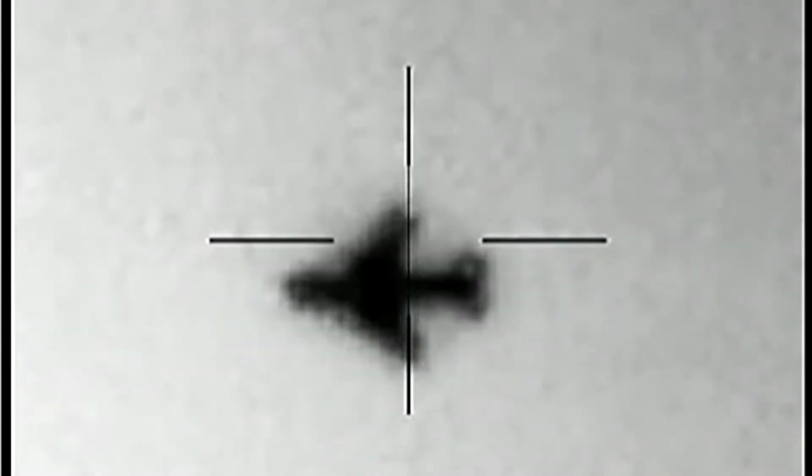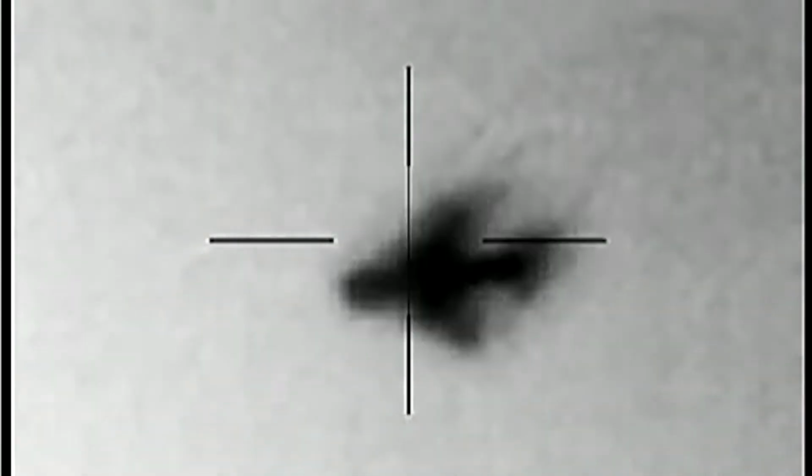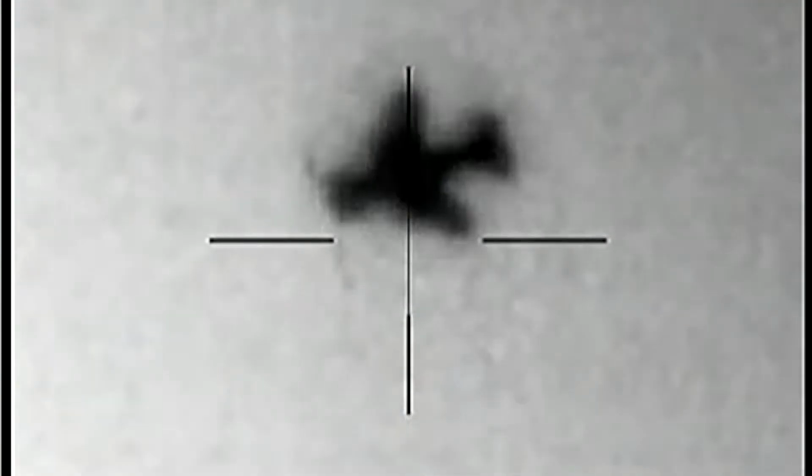Anyway, you can hear the jet sound. It's right over my head. Anyway, I caught a jet for you guys too after that one, so that's cool. Wow. Hear the jet? It's way behind its sound.